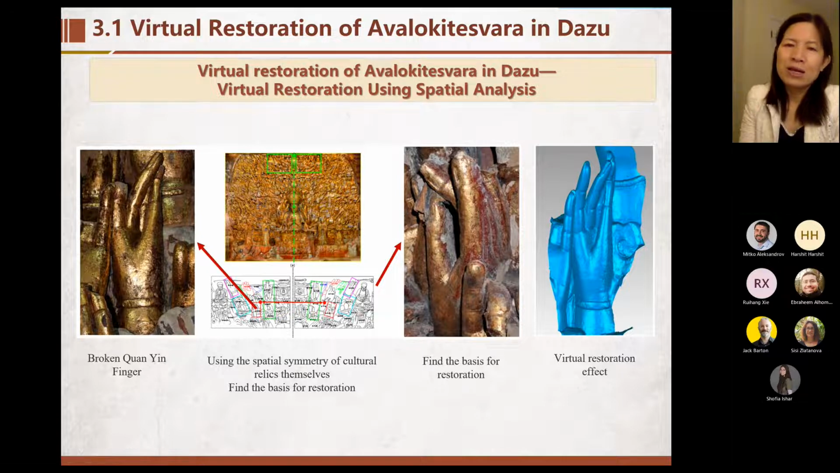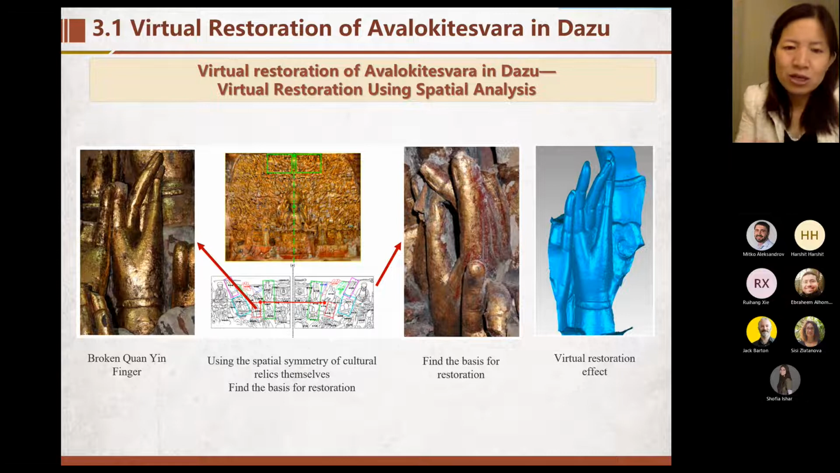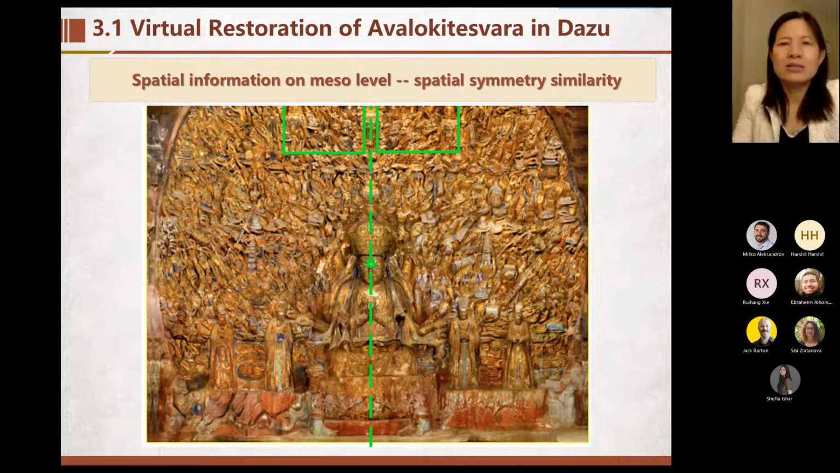So spatial analysis is very important to virtual restoration, especially for some culture relics, they have similar and symmetrical properties. The spatial information at the model level has spatial symmetry and similarity.